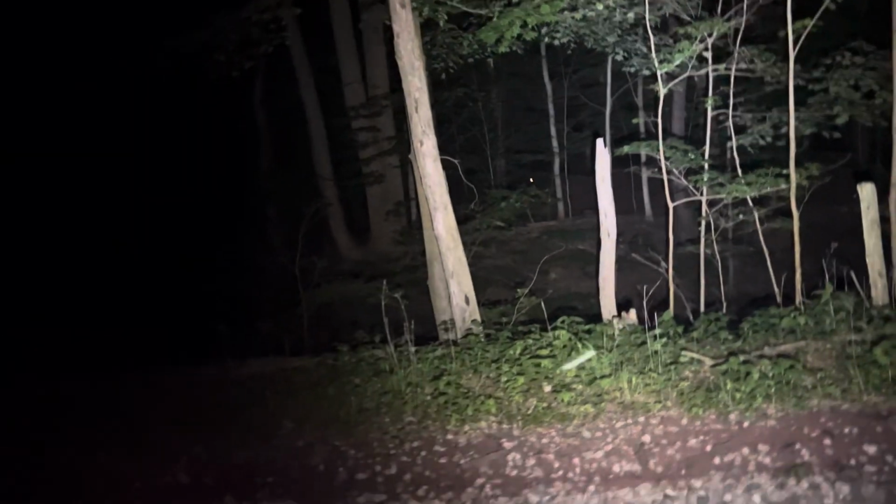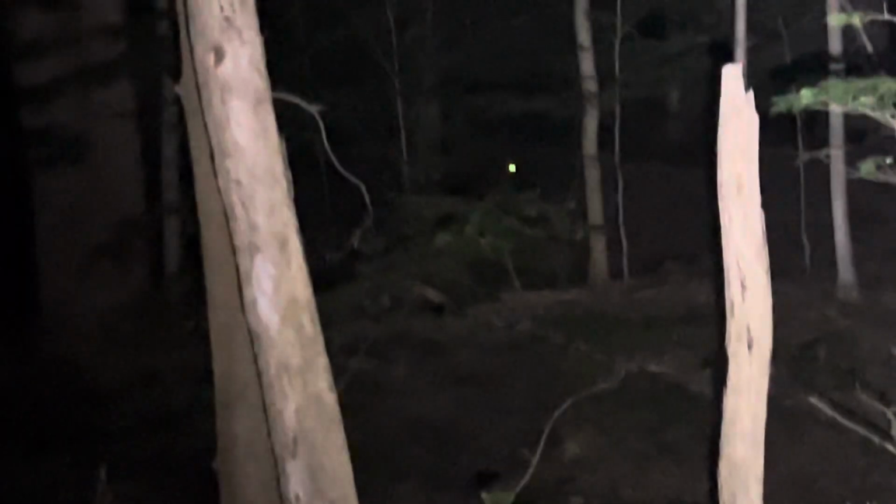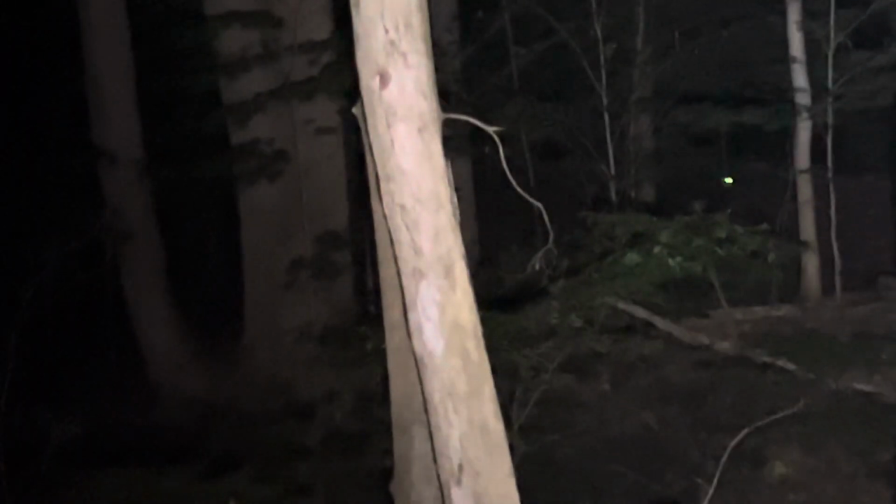Ooh, we got eye shine. What do we have here? I can see it on both. What are you? I cannot light him up any further. That's some sort of critter over there though, and it looks like he is alone.